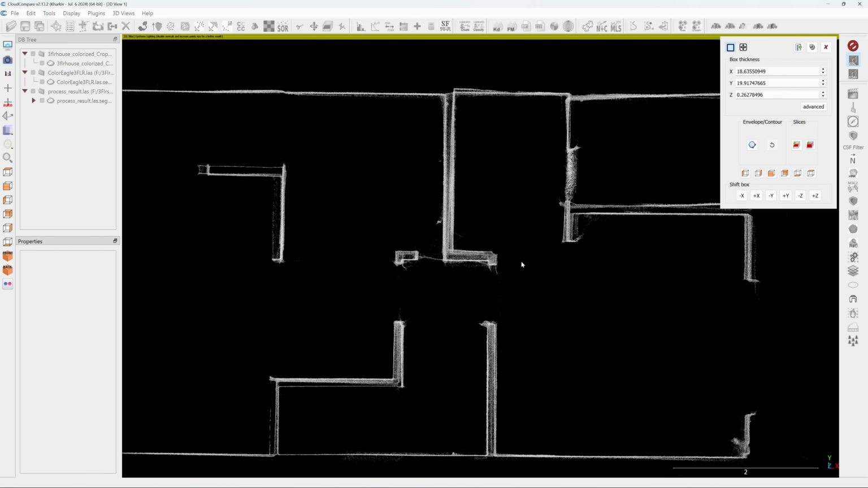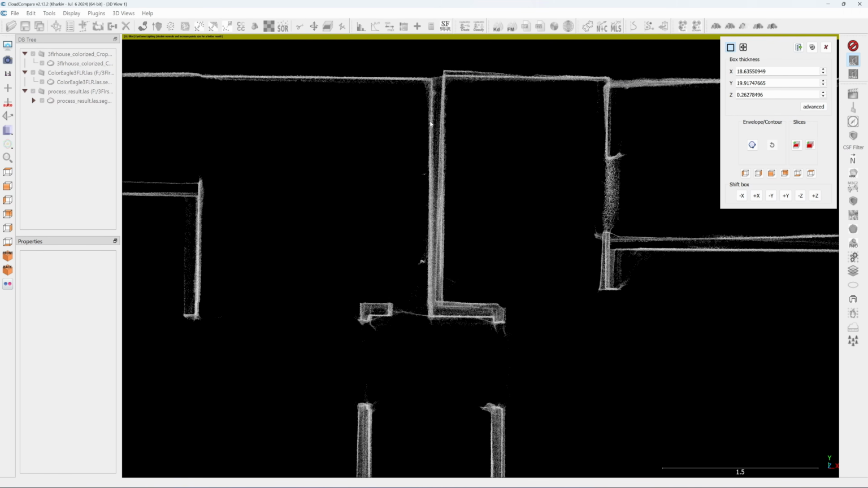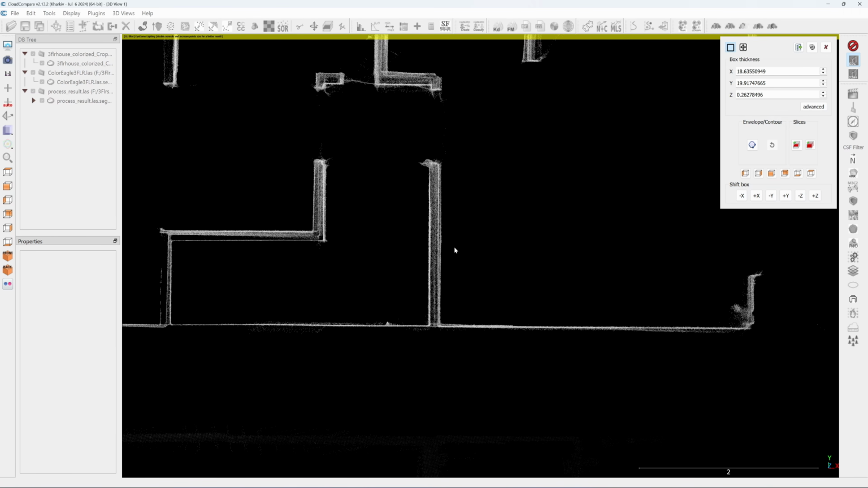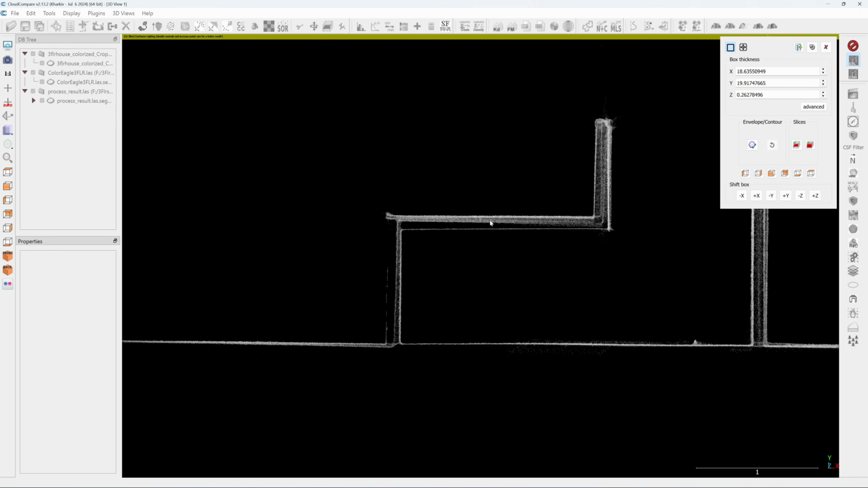Eagle has an issue with rotational drifting. You can see this room is drifting. The wall is not parallel. This wall is not parallel. And also this wall is not parallel.